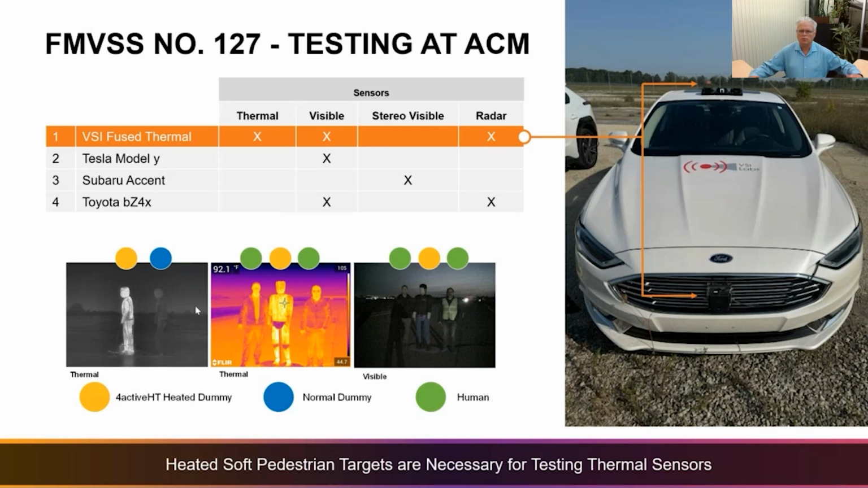To test a thermal camera, as I said before, we're looking at heat. Humans have a very strong heat signature. So you see a couple of our team that are standing on either side of a soft pedestrian target thermal dummy. So this thermal dummy is actively heated to mimic the heat signature of a human for the testing that we performed.